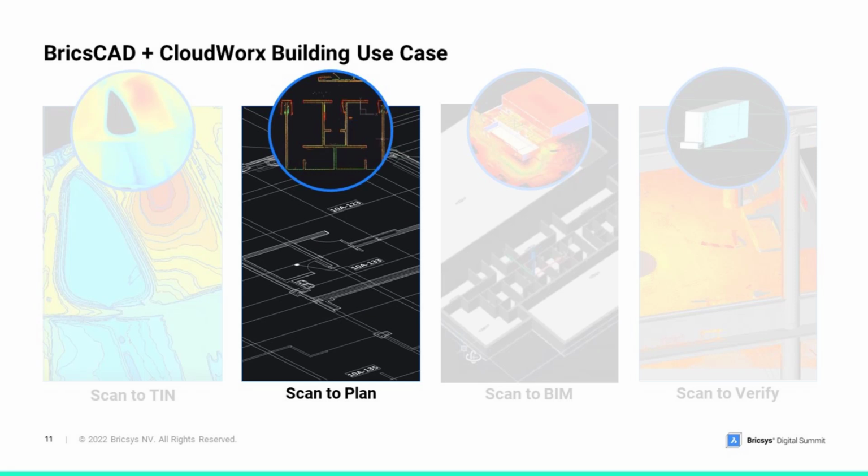The next use case we're going to look at is scan to plan. So scan to plan is for customers who may want to create a 2D plan. A lot of times we have customers that are generating as-built or updating existing documentation for a project.